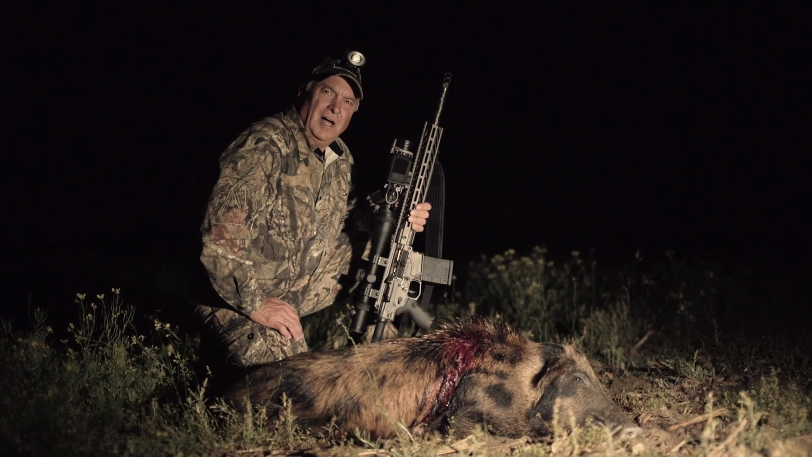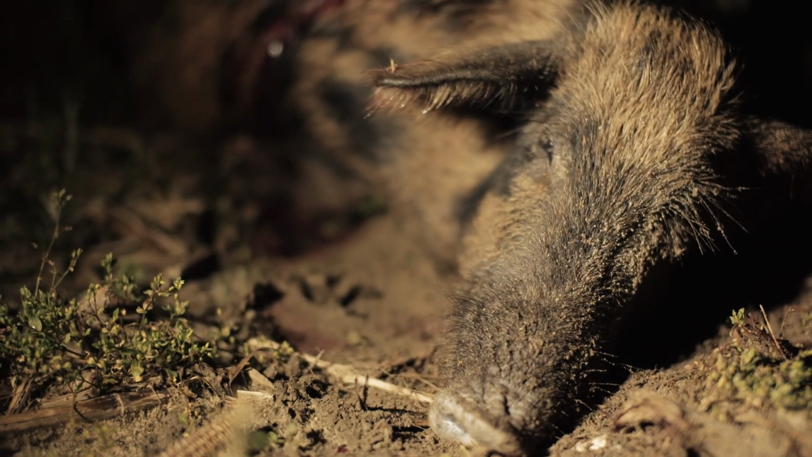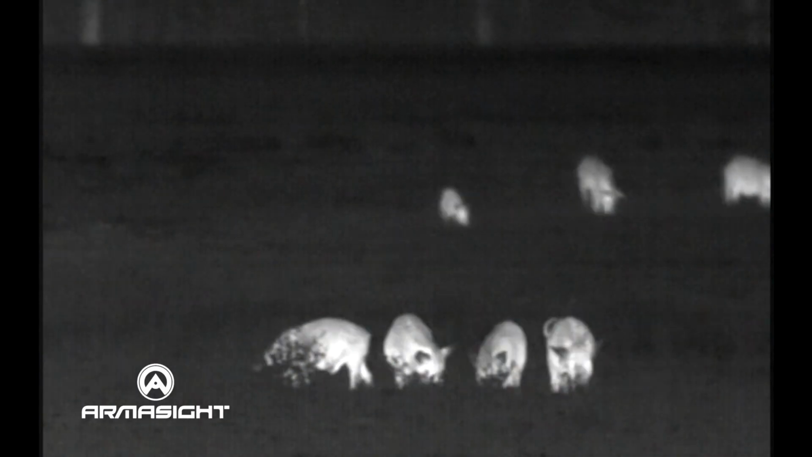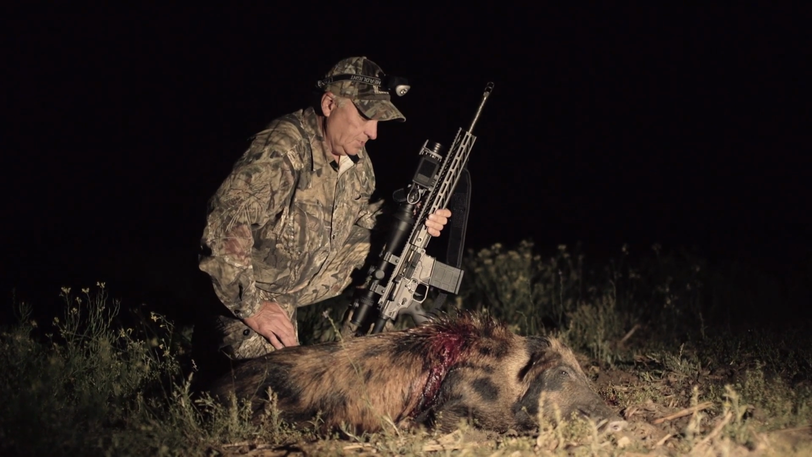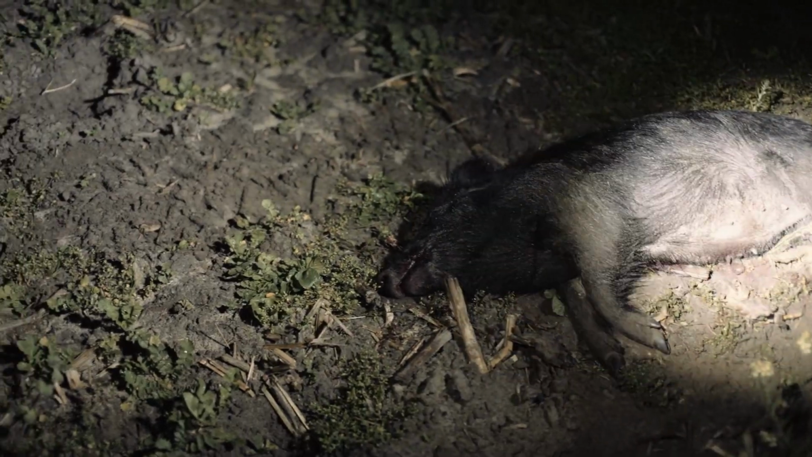We had a real good volley just then. I snuck in this field, and the hogs are in here rooting around at night. There must have been 75 hogs out here tonight. It was absolutely full of them, and this is the very first one. It hit it high in the shoulder, but hitting a running animal is pretty challenging, and I'm glad that I'm shooting an AR in order to shoot a lot.